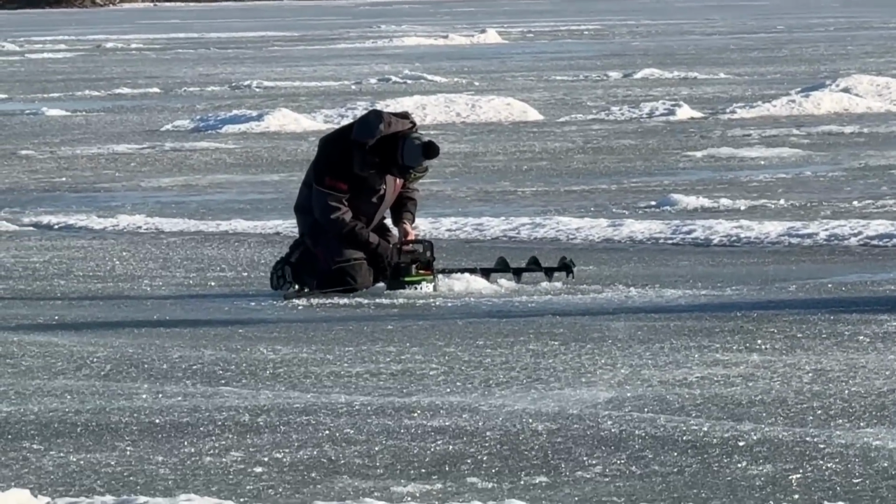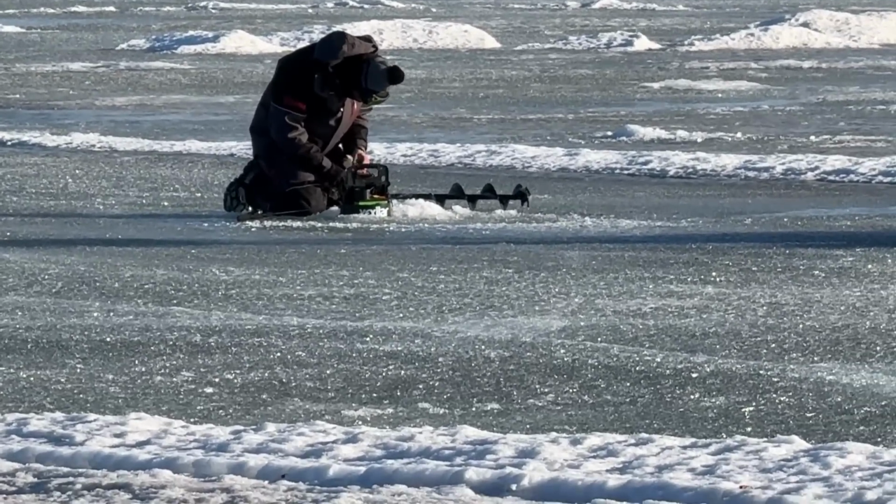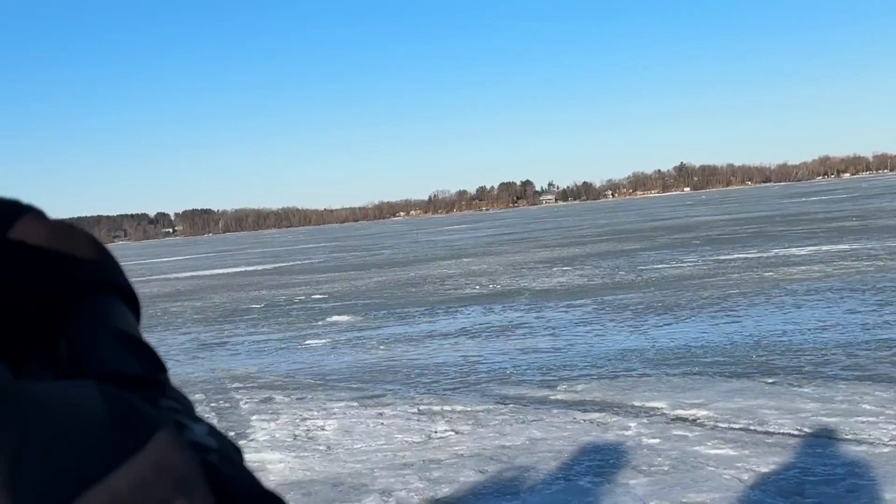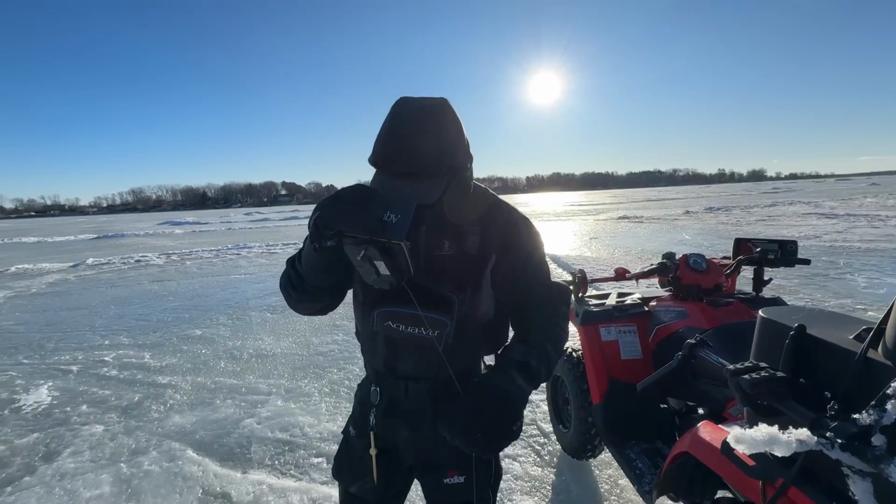Buddy Kyle just caught one. Trying to keep it behind the Vexlar so we can't see it. What has he got? Ooh, right back down the hole he went. Found a whole bunch on scope. Oh, he's just gonna drop a camera on him. I'm probably gonna drop a line just to see.